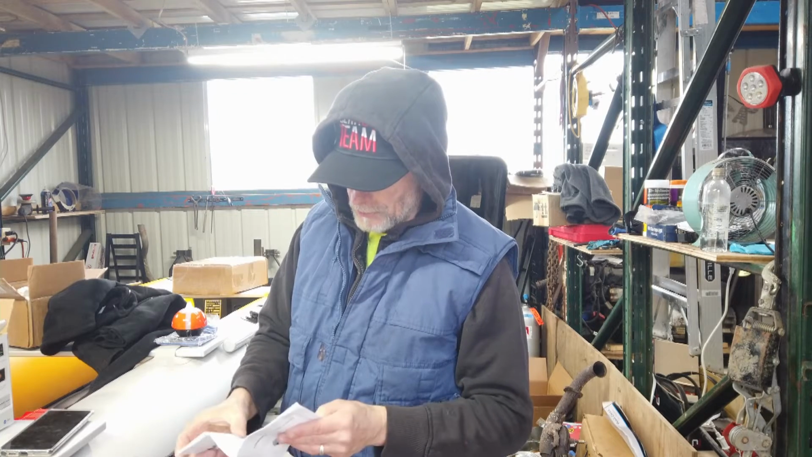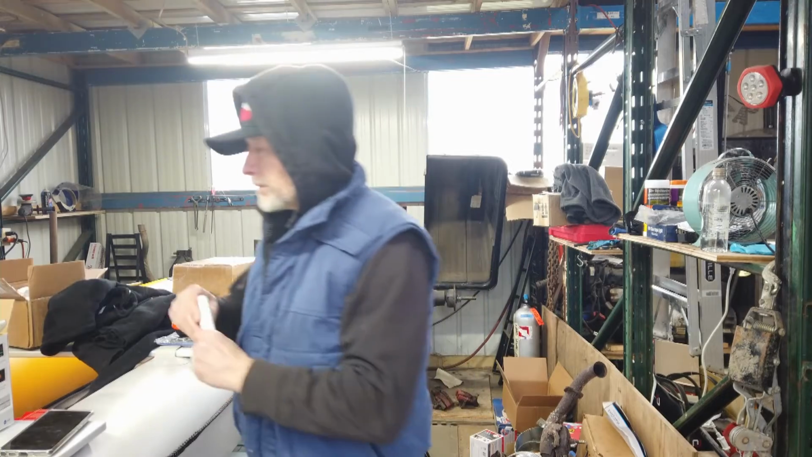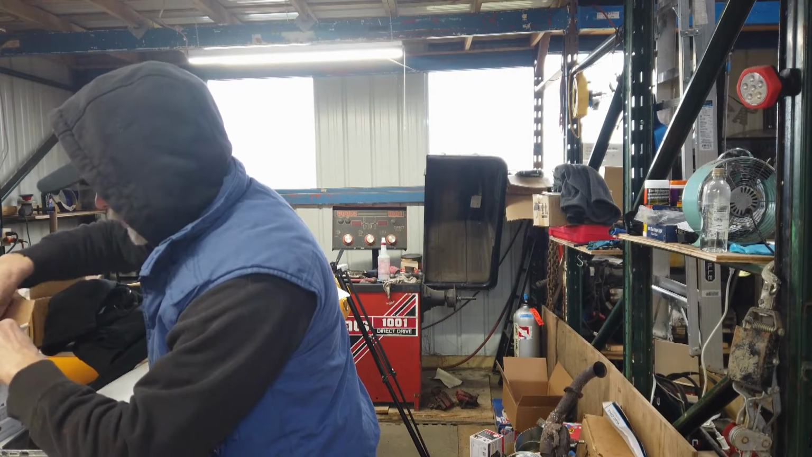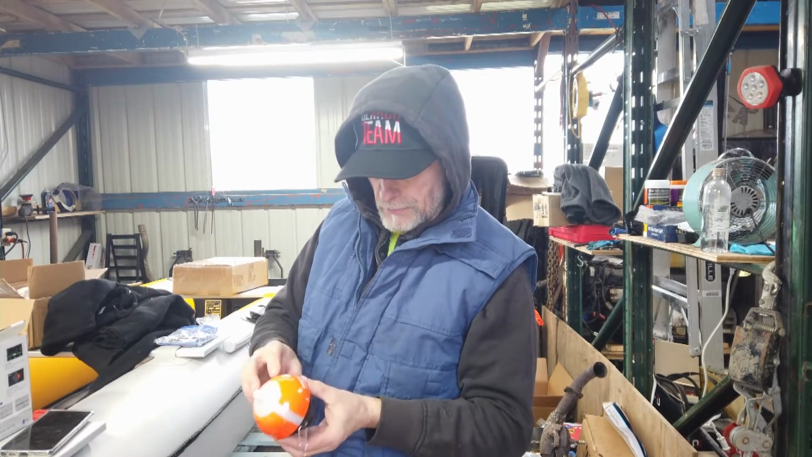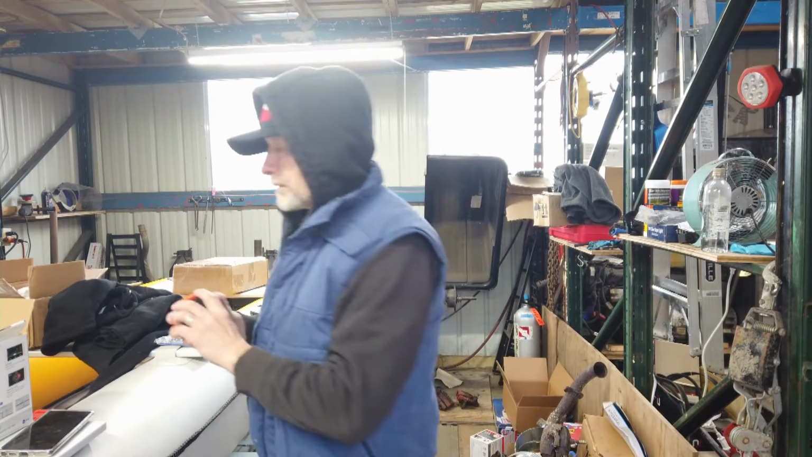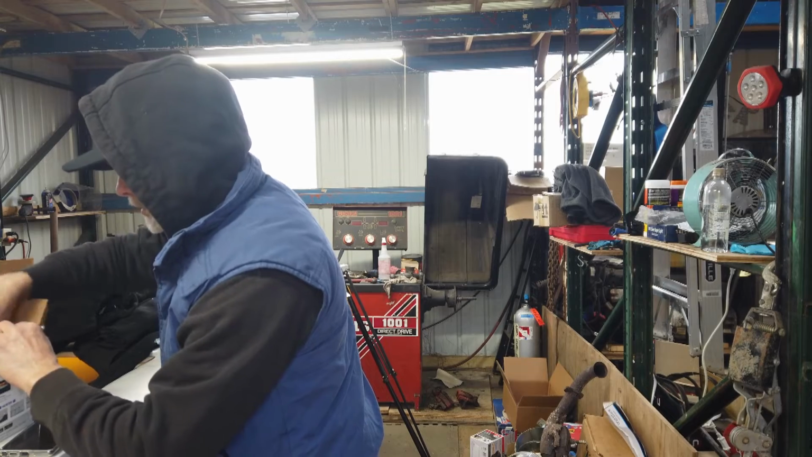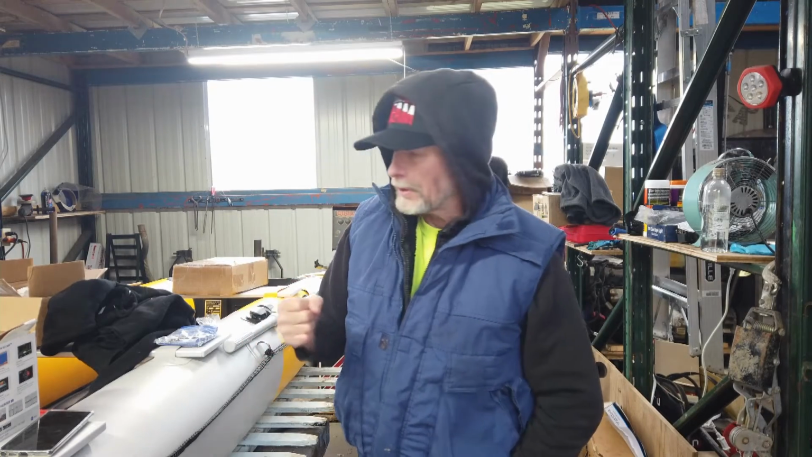I'll be reading more up on this thing as I get going. But this is another piece of equipment in my arsenal to help me search and recover. So right now I've got my sonar system. Of course, I got my boat. I've got my aerial, all my drones working. I've got all my scuba equipment.